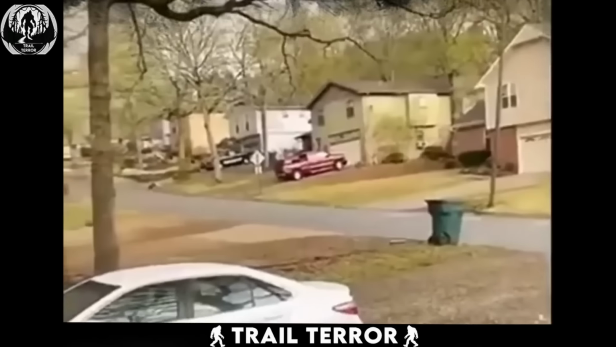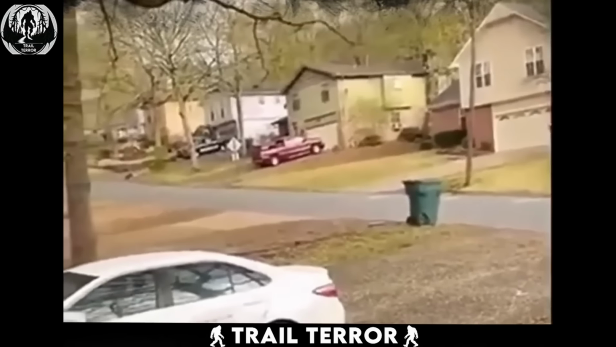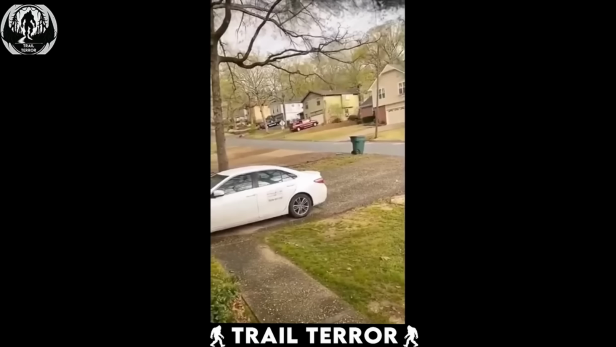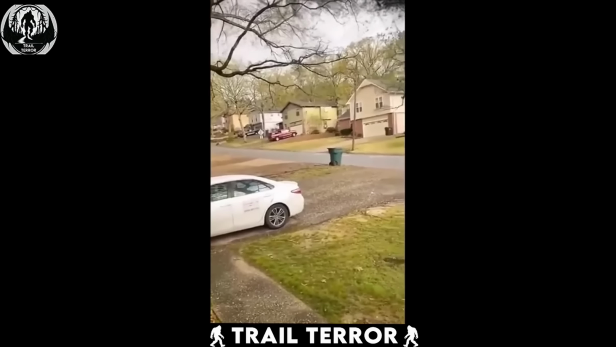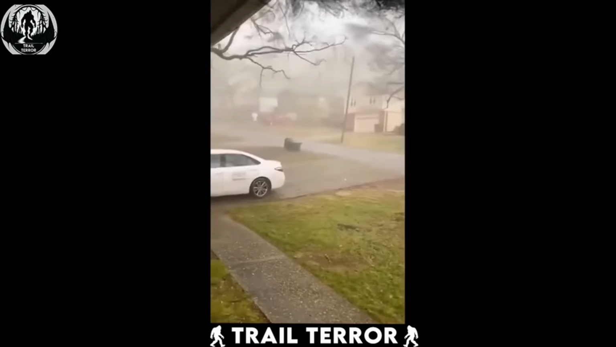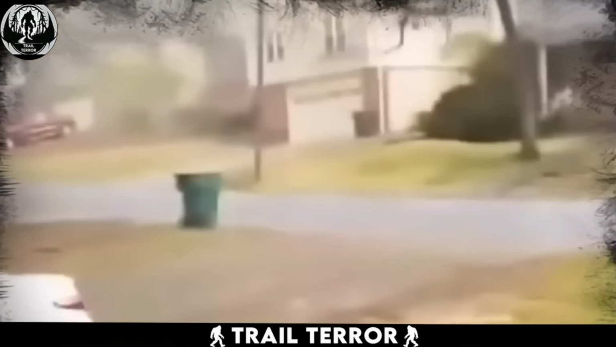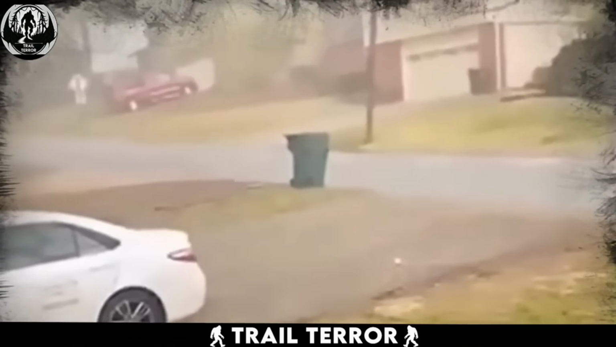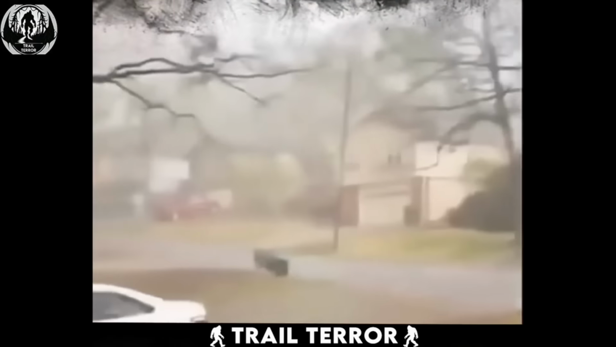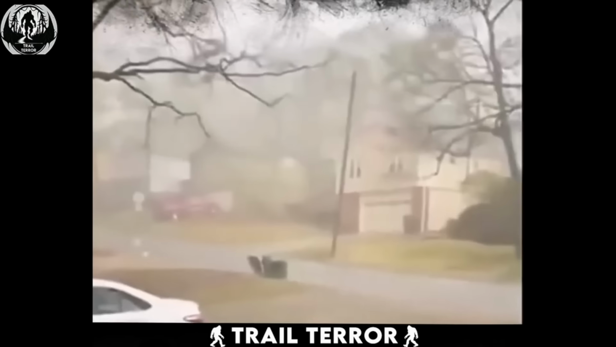Nature can change its mood in a heartbeat, as this clip from a seemingly peaceful suburban neighborhood proves. It's a beautiful afternoon. Everything is calm and quiet. But then, the weather warning blares. Pay close attention to how quickly things escalate. Within seconds, a torrential downpour unleashes its fury, accompanied by strong winds.